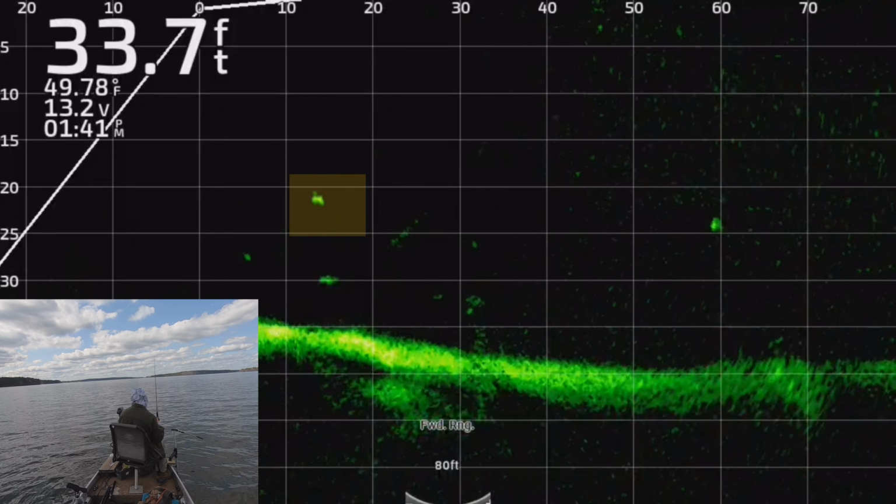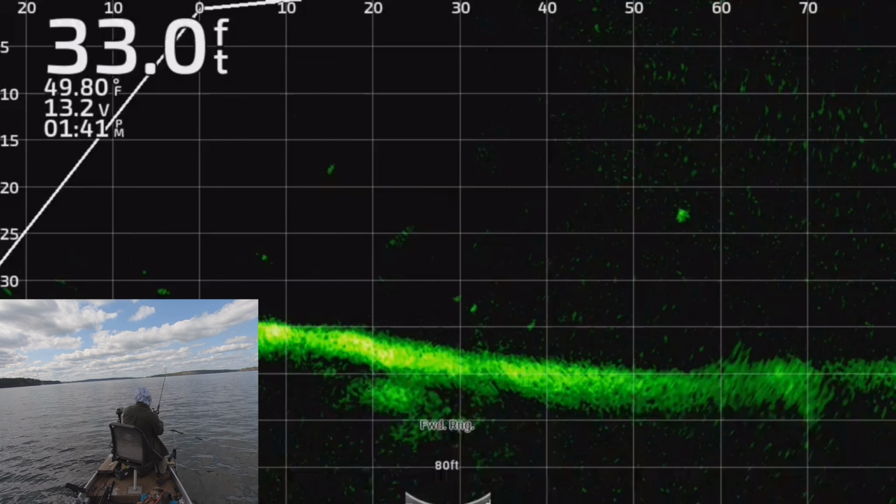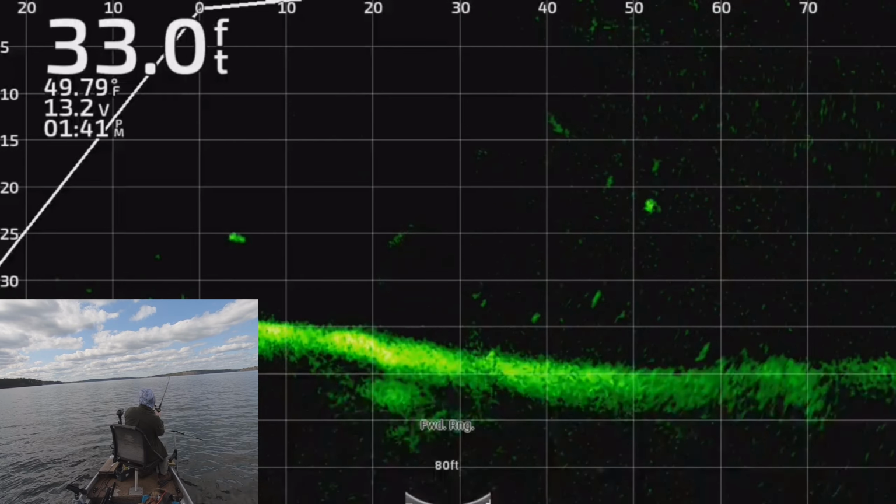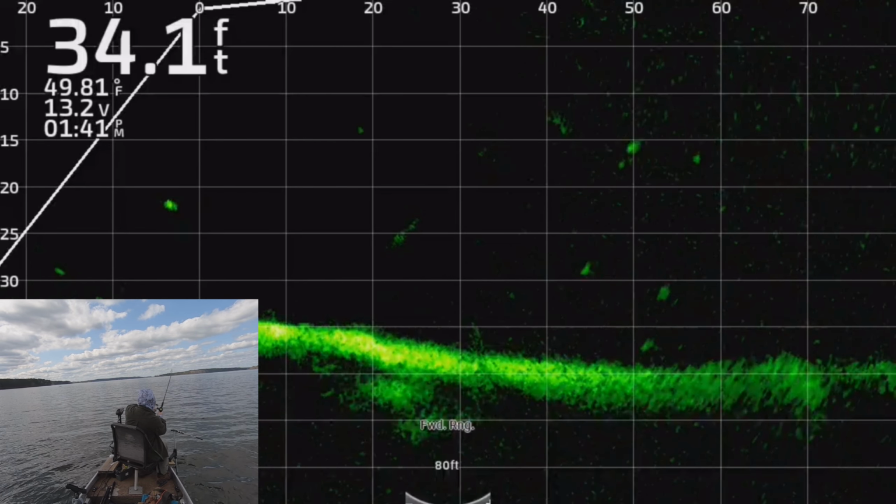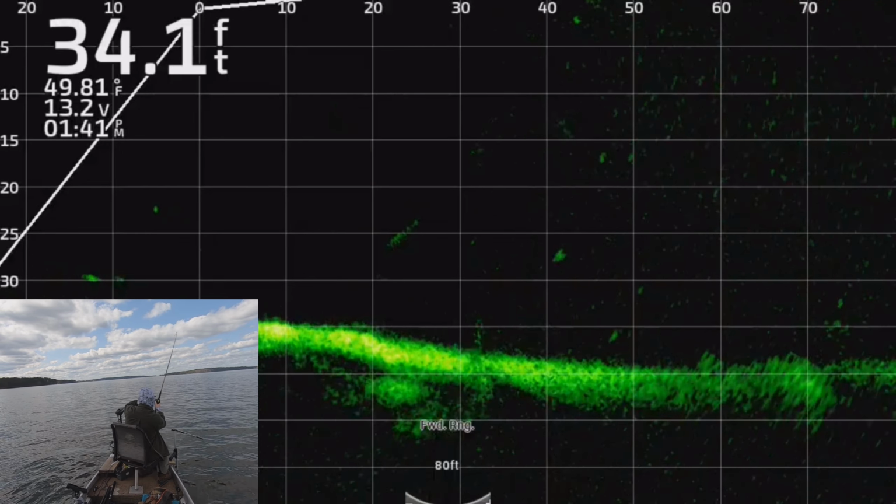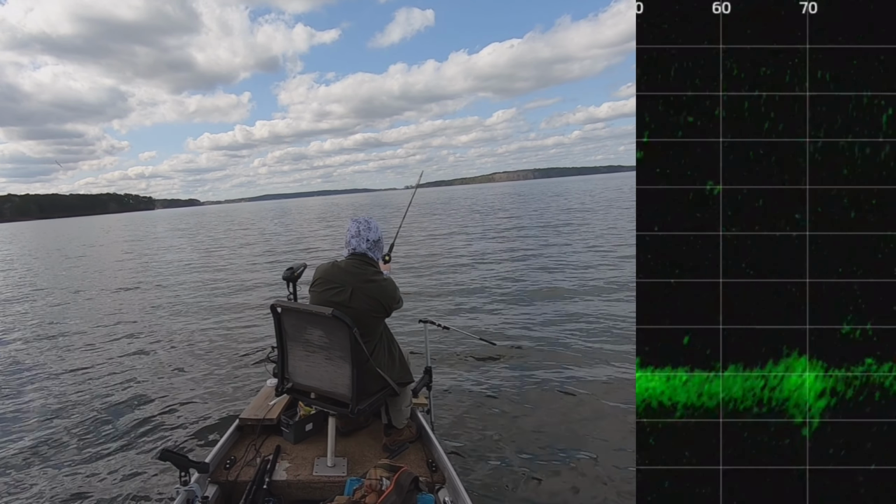Oh, that one had it for a second, but I didn't set the hook. This one, there he is. I got him. But look at them out there. You can still see them. They're so aggressive. They're just hitting anything that moves.